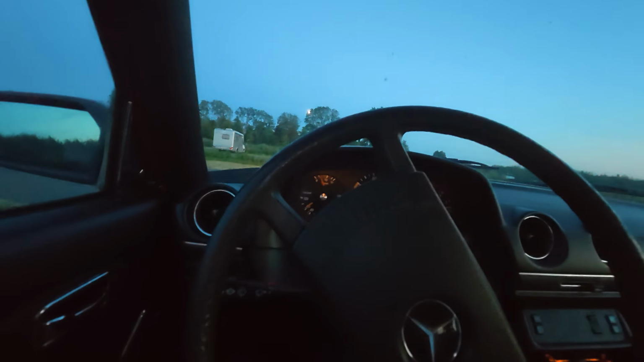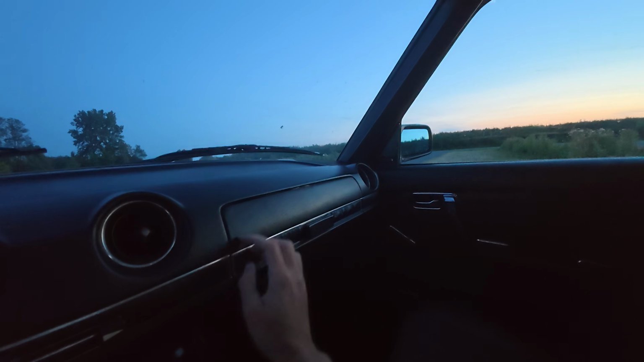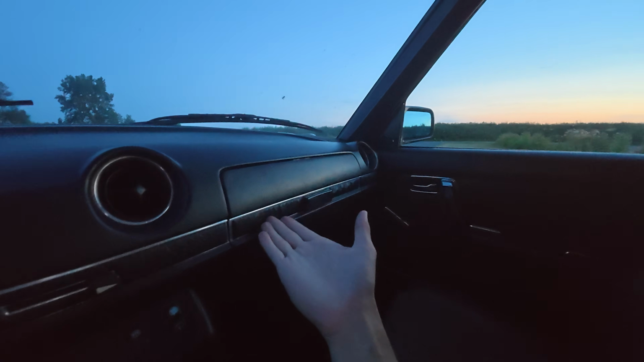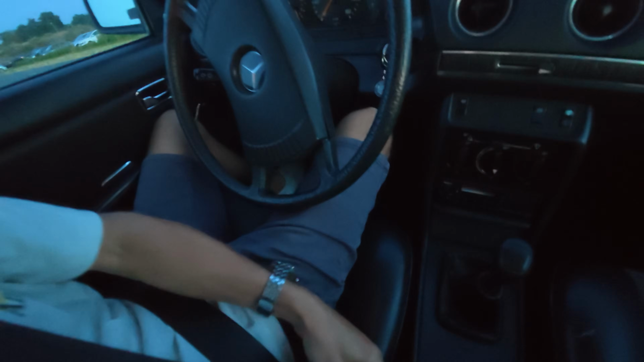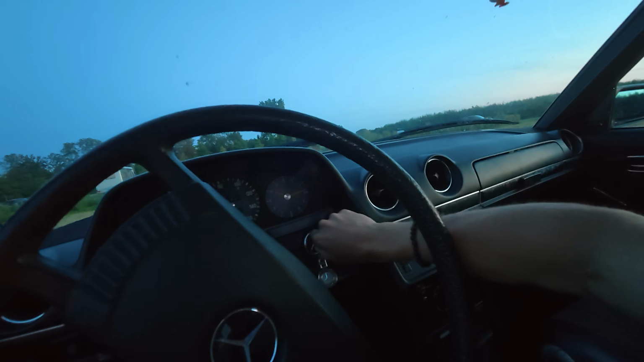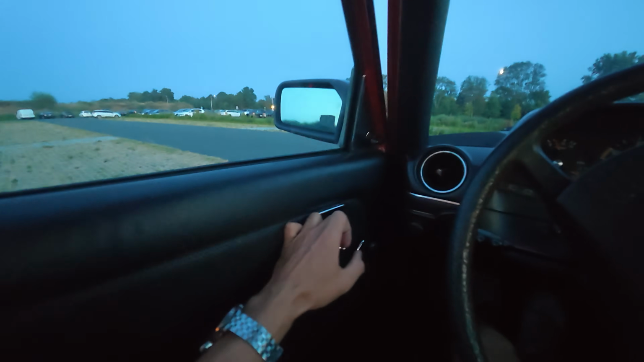There goes my blinker fluid. Oh shit. Drive safe, guys. Oh, nice.